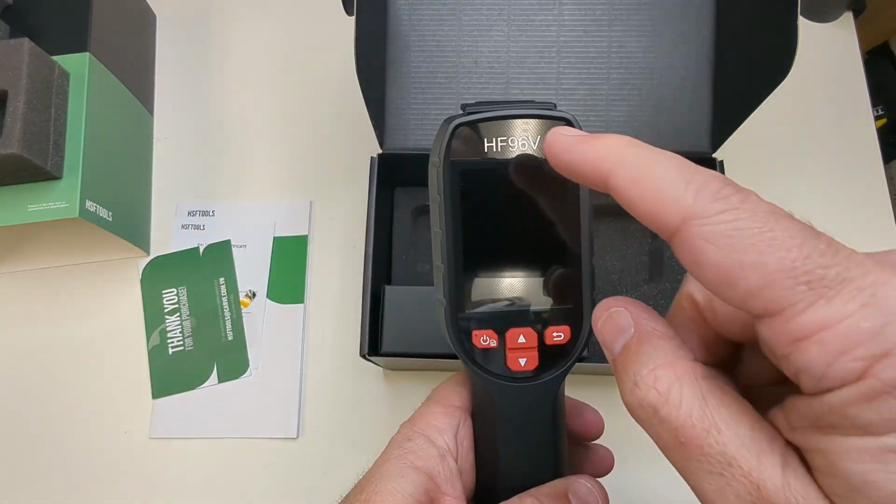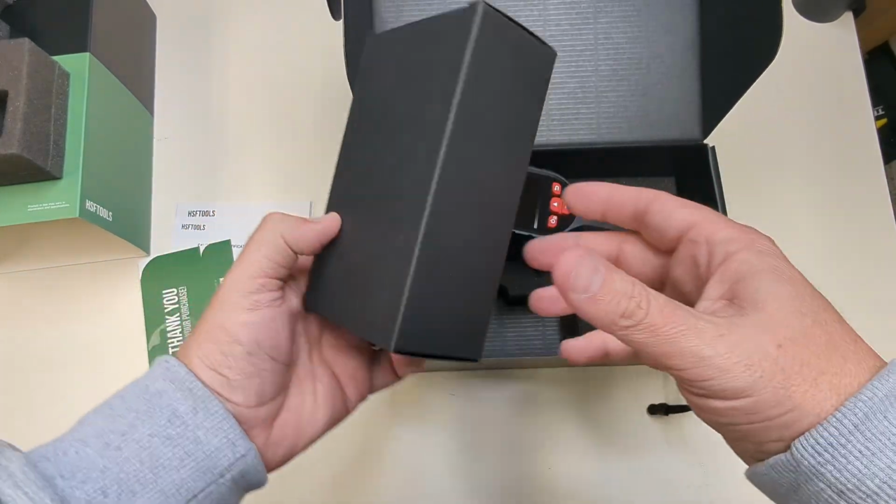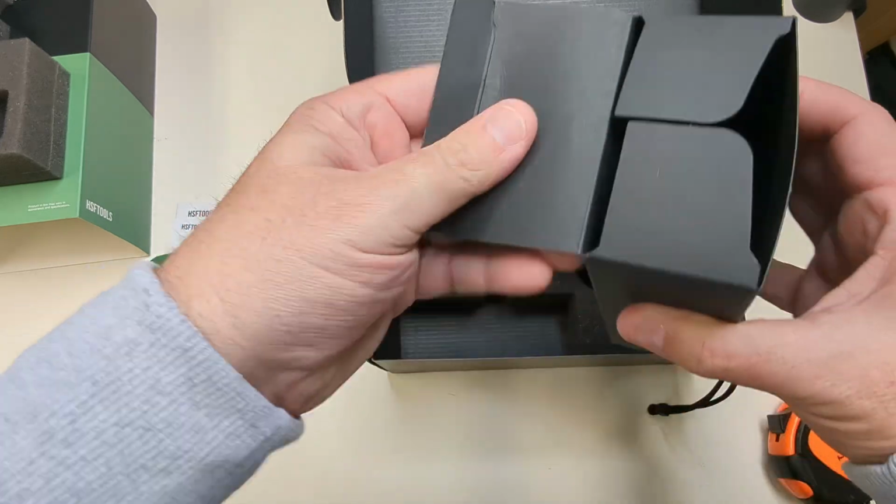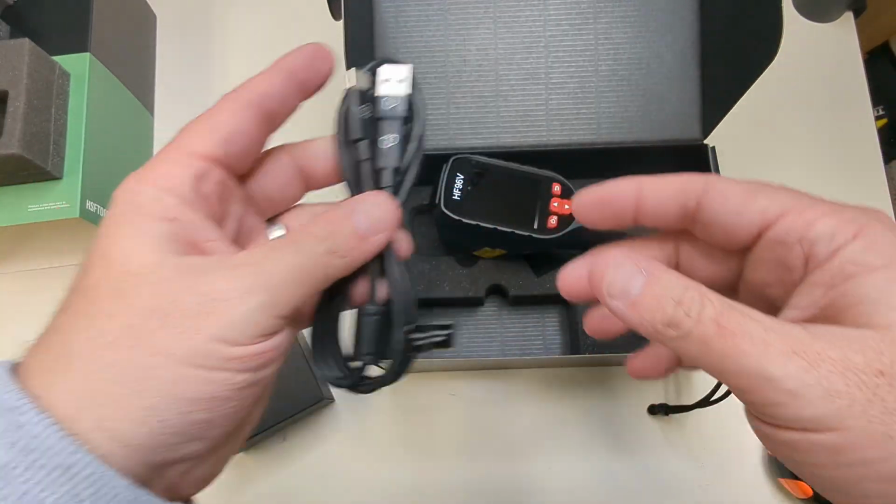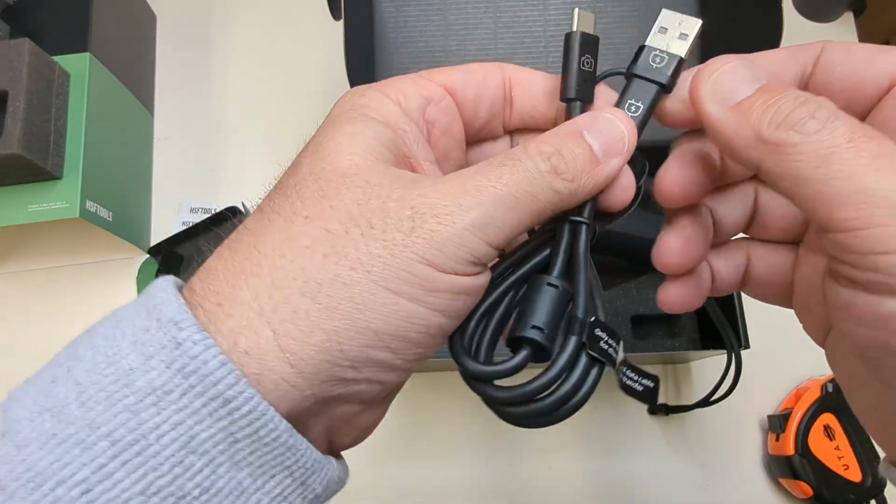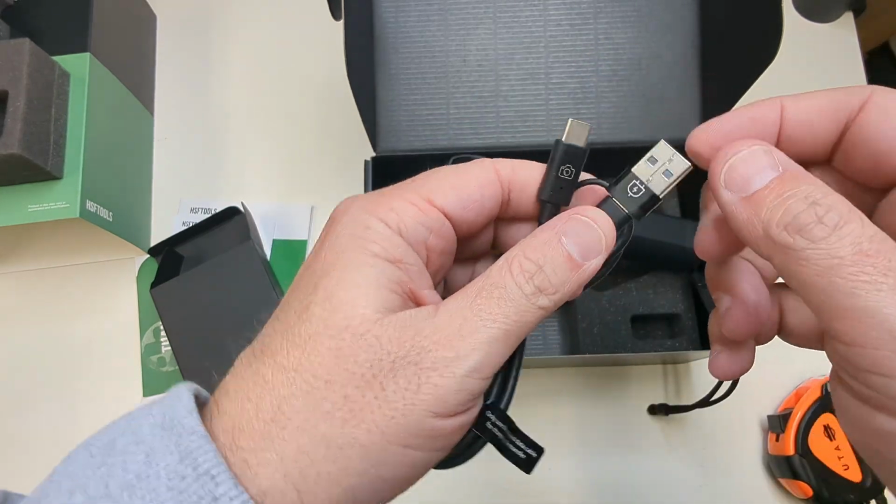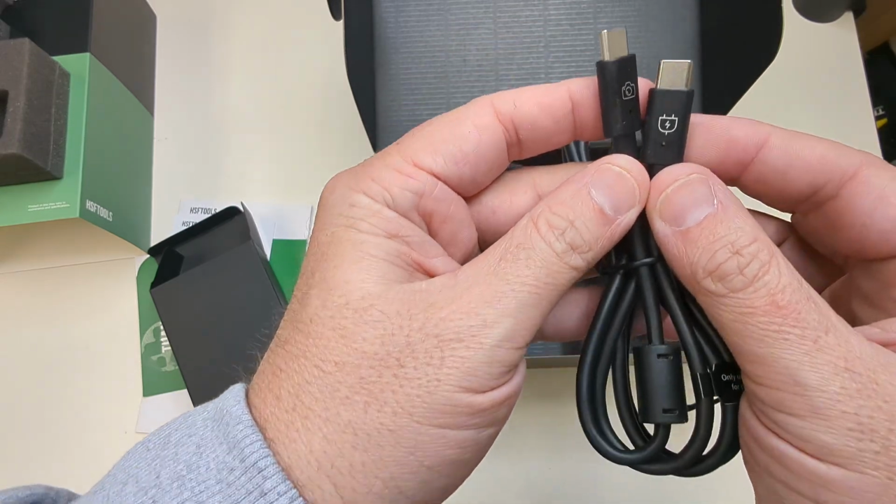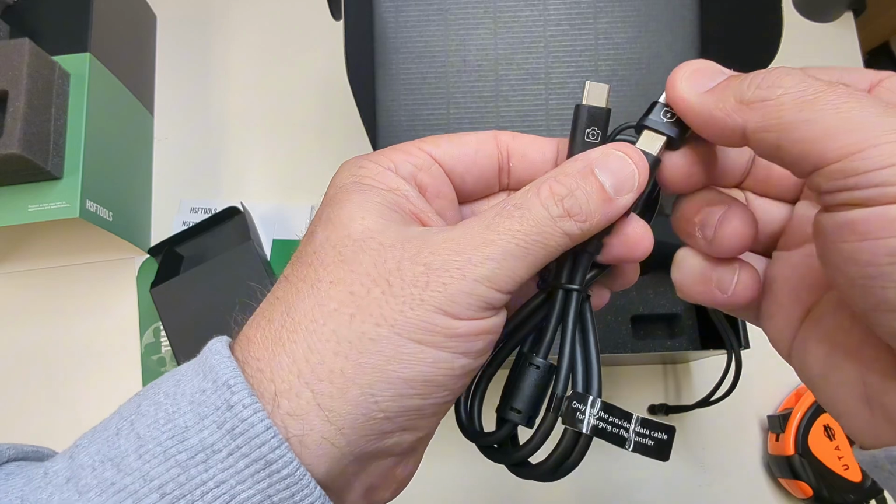This is the HF96V version. Imagine this is going to be your charging cable. And hopefully it's what I think it is, and it is. Oh, nice, it gives you a dual adapter, right? So you can see here you've got a USB-C, classic USB, and then you've got another USB-C here. So you can go USB-C to USB-C or classic USB-C.